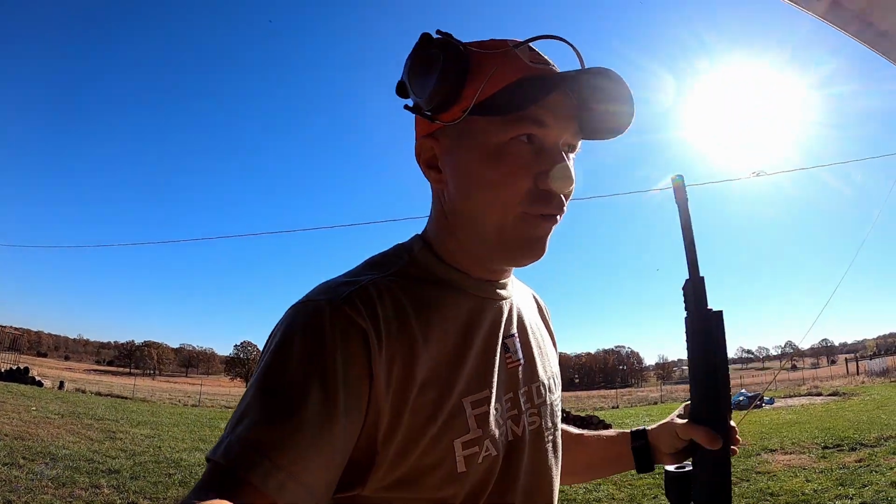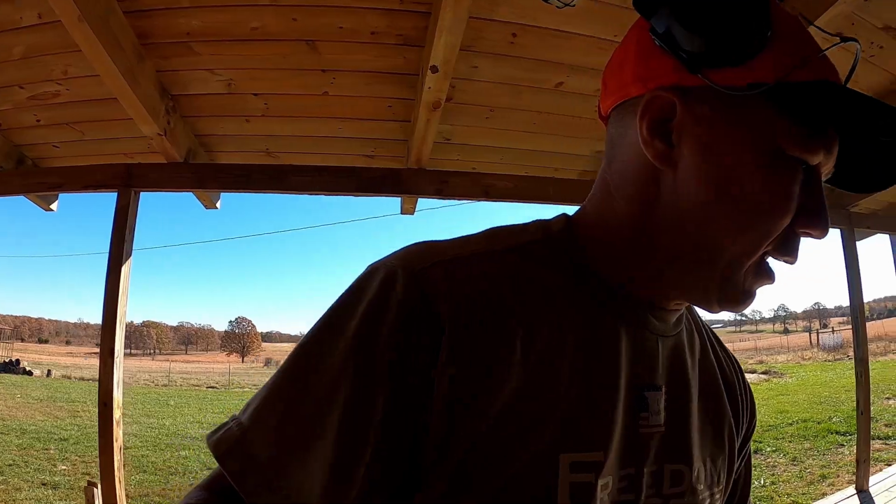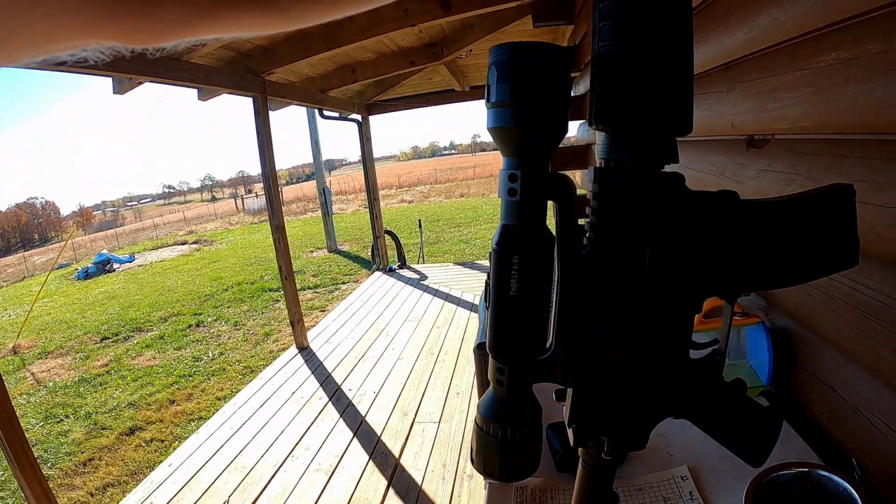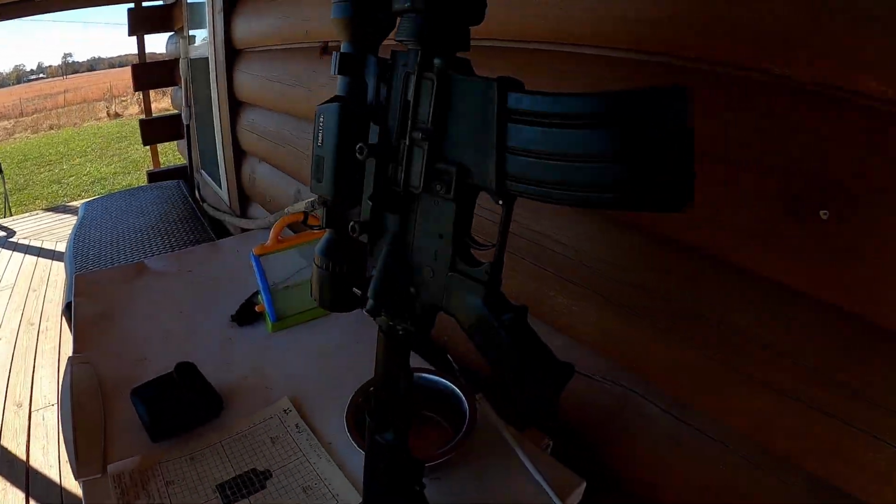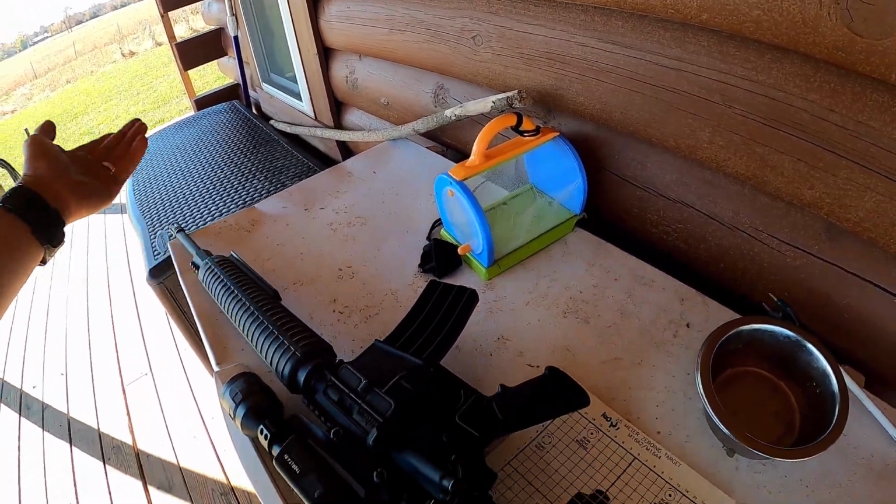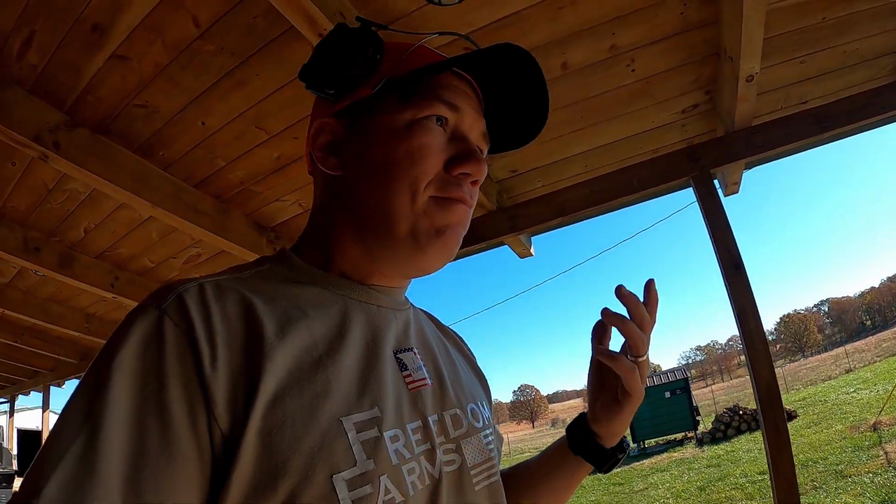But for the average hunter, or the average individual, I would say that this is the scope for thermal that I would go with. It does what it's supposed to, and I'm happy with it. It has good battery life. There's not a whole lot I would change about it.